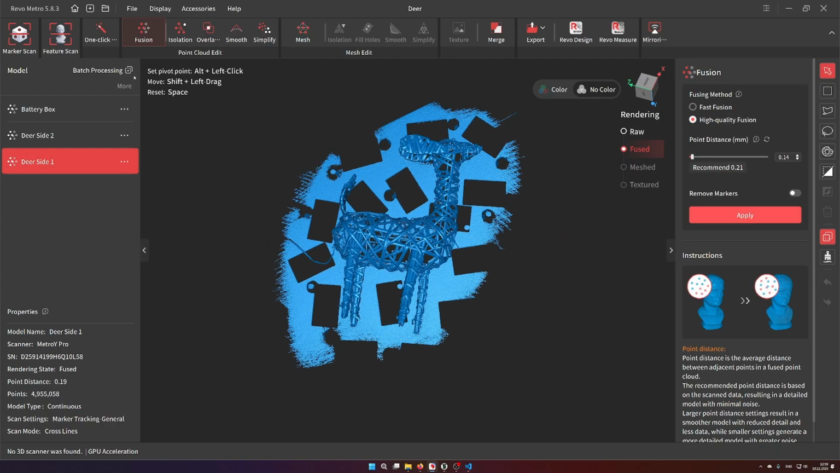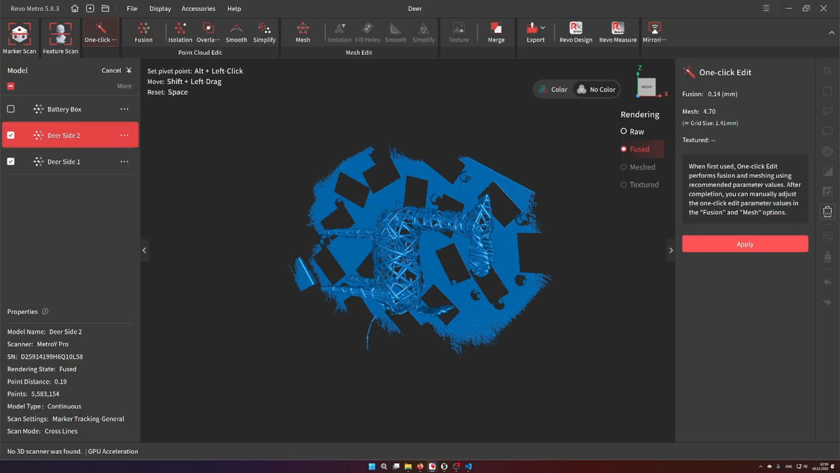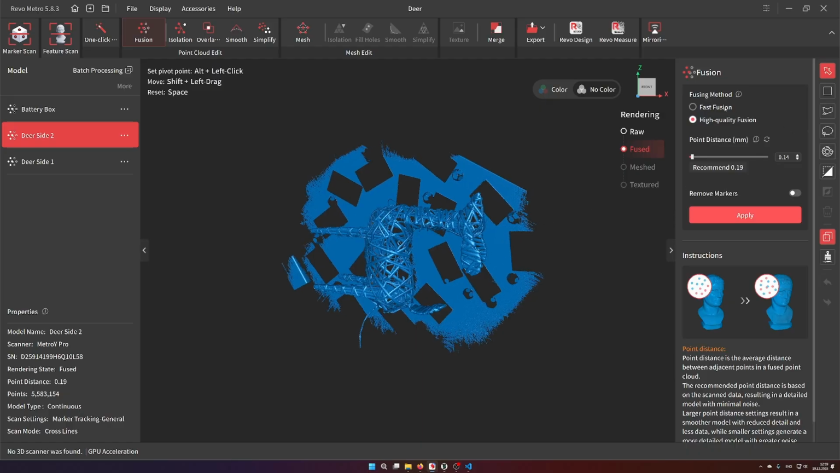I actually did batch processing for both of them. So normally you do the fusion for one model, but you can also select the batch processing and then simply check the models you want to fuse. So that's very nifty. For fusion, I selected high quality fusion with the recommended settings.